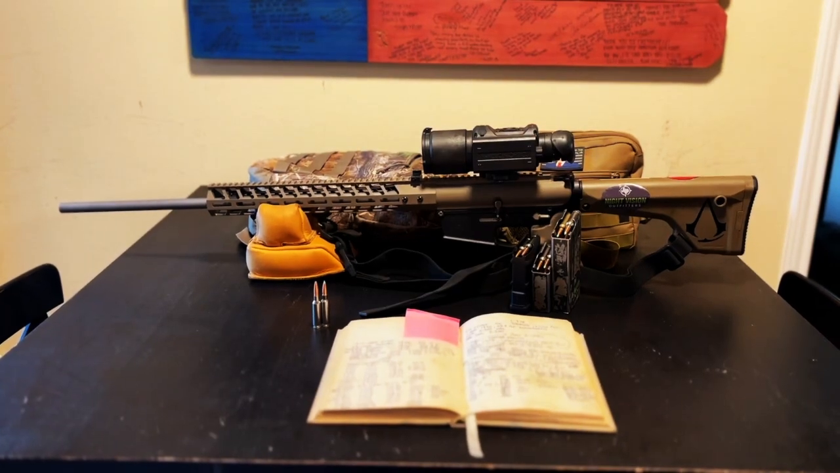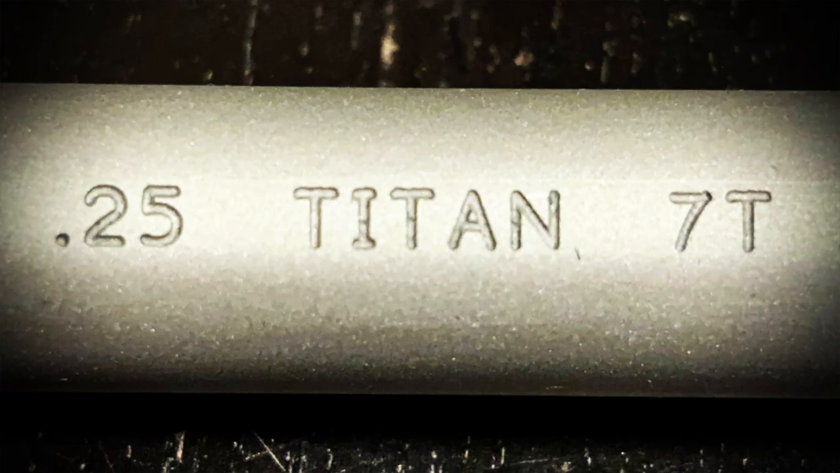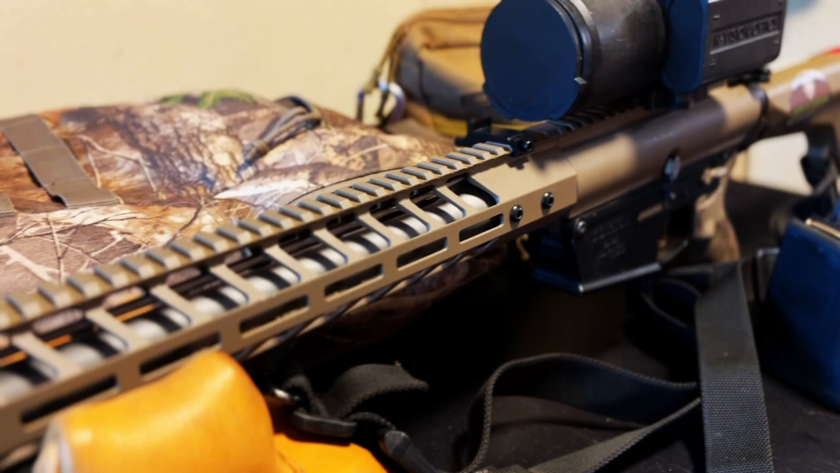For 2025, I decided to get me a new 25 caliber. This is the 25 Titan. This is a custom cartridge by Bruce Finnegan. The barrel is 25 inches with a 1 in 7 twist rate.